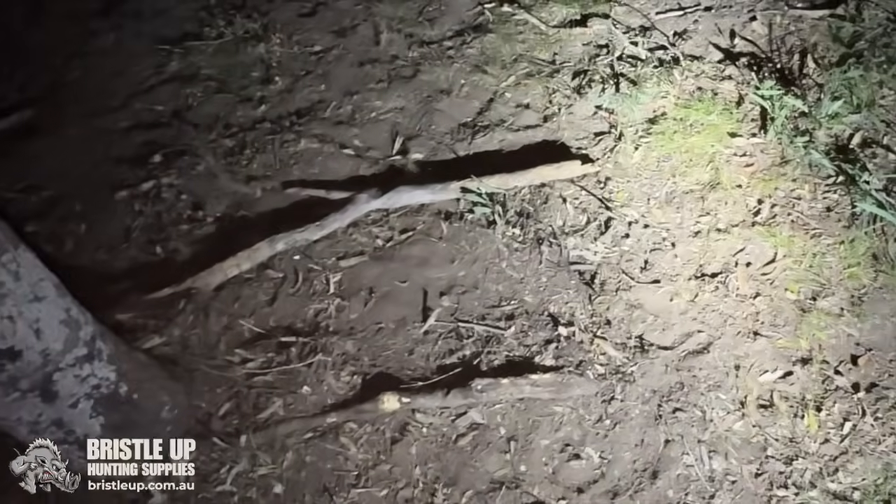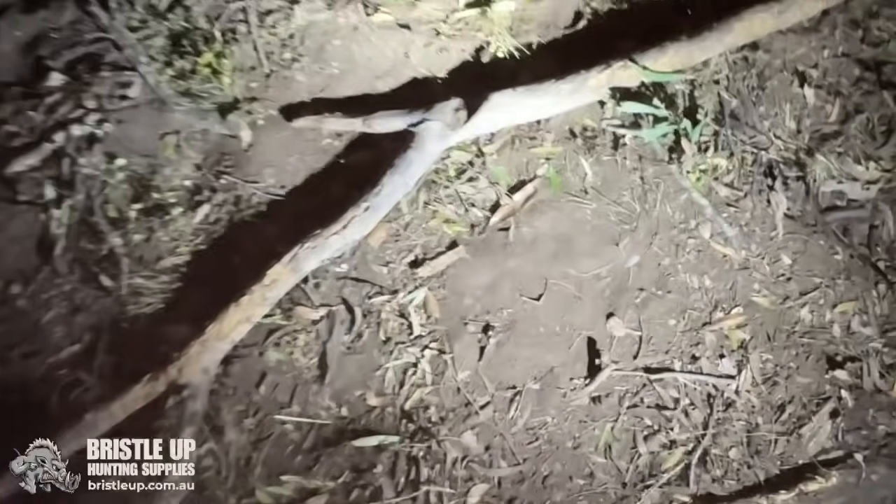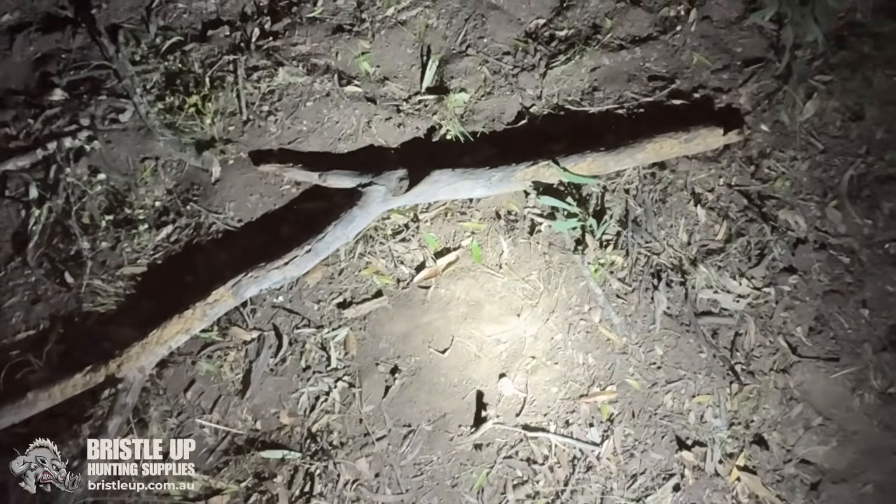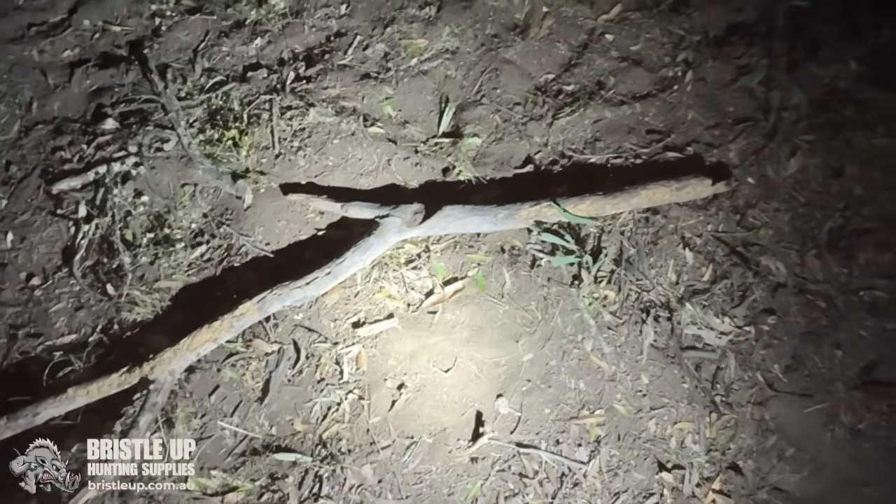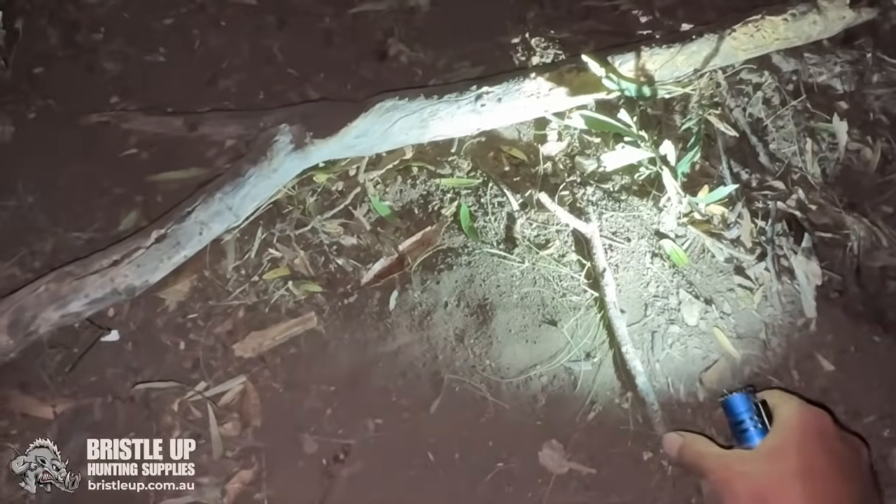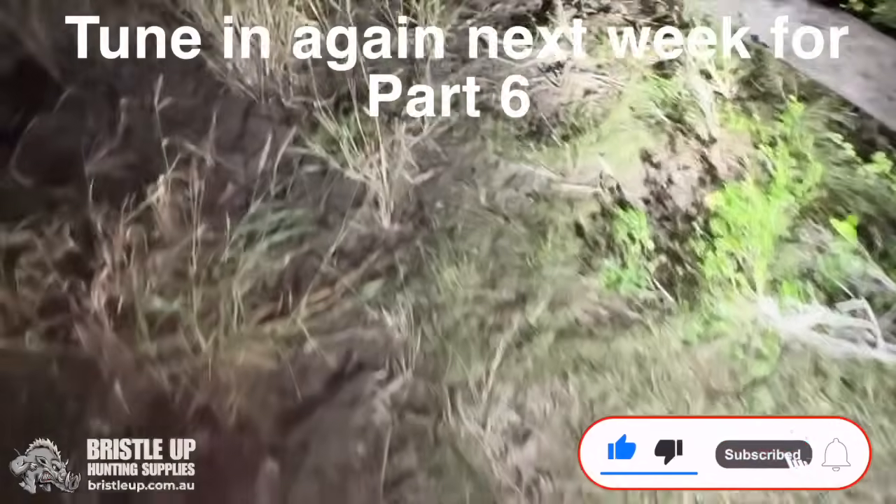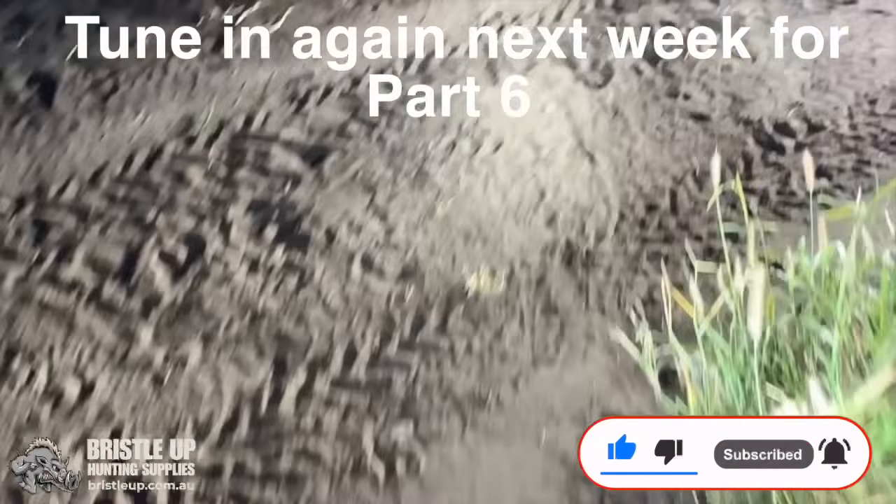Got another one back over here where I caught the dog. There's nothing there. Actually, look, there's one. He stood on the edge of the track there a few days ago by the look of it. Stepped on the edge of the trap. Right. Put a stick there. Anyway, I'll go and freshen this scent up.